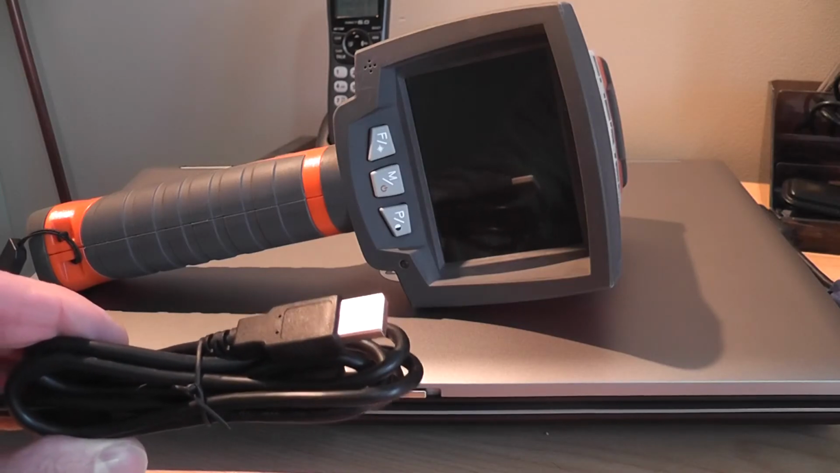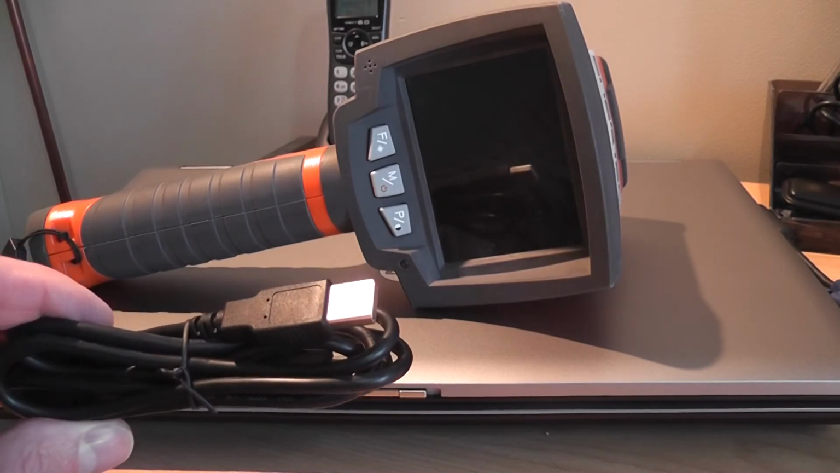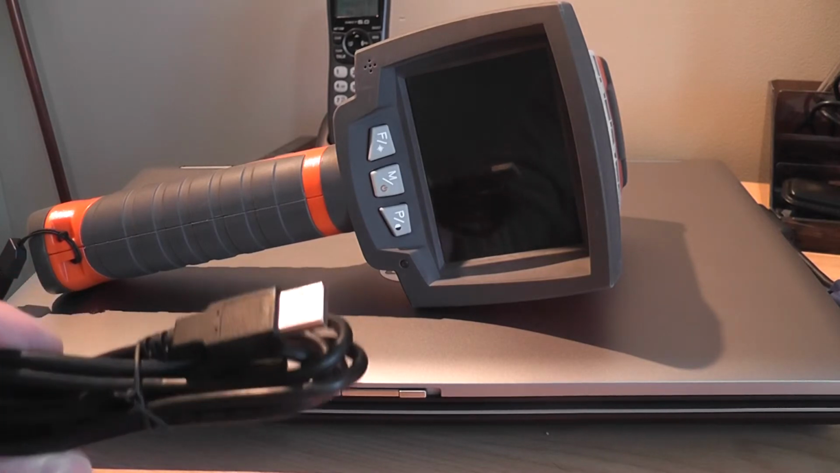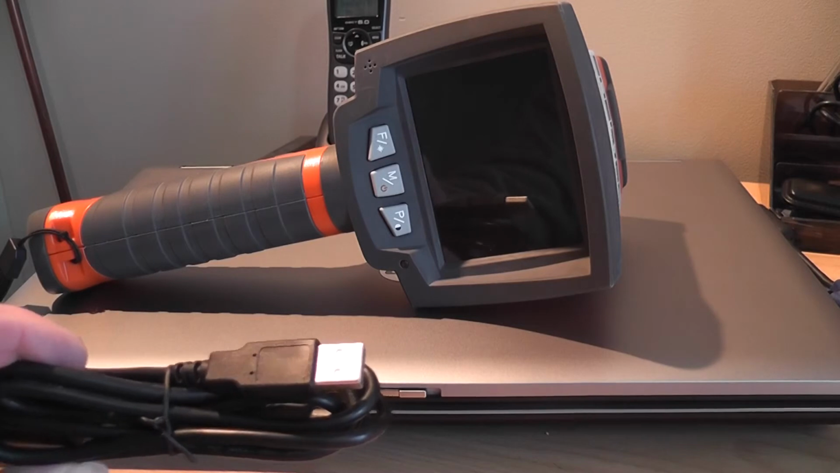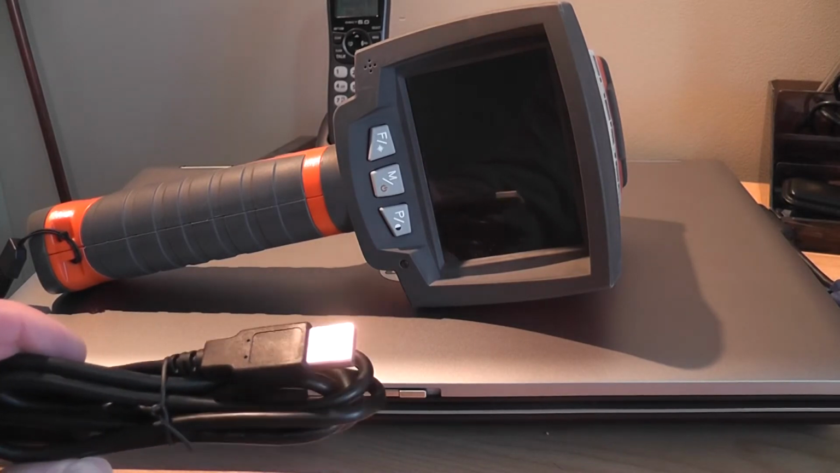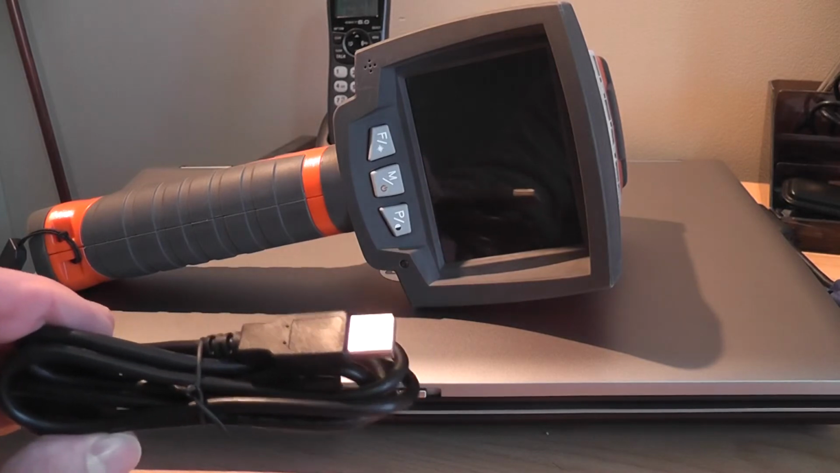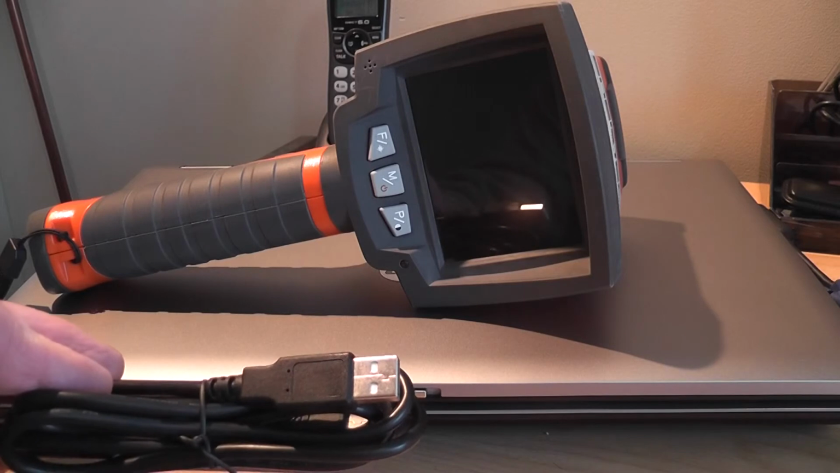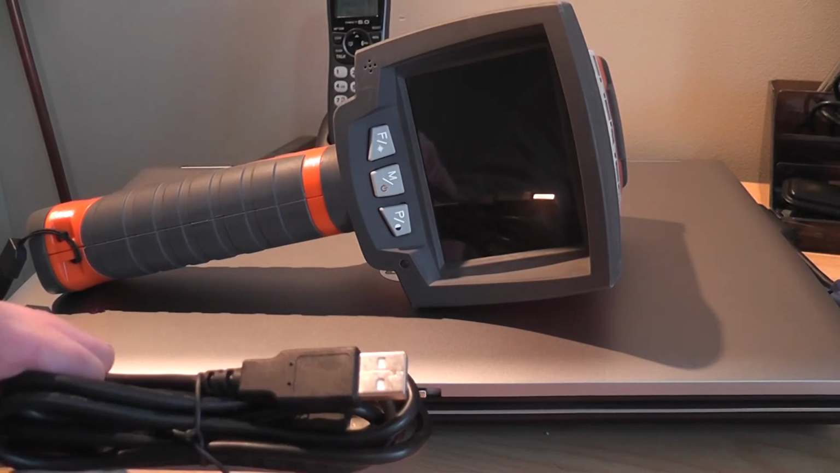Connecting the KT160 to a laptop with the USB cable and using the Sonel ThermoAnalyze software, it is possible to make video measurements. So by doing so, by setting the camera up on a tripod, a site can be monitored for a period of time, limited only by the size of the hard drive. The ThermoAnalyze software will even produce reports.